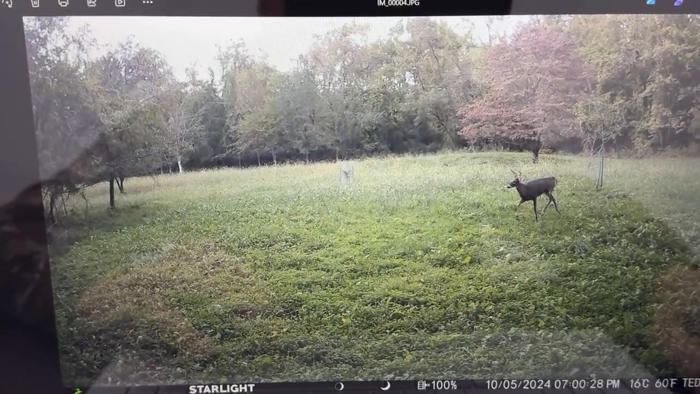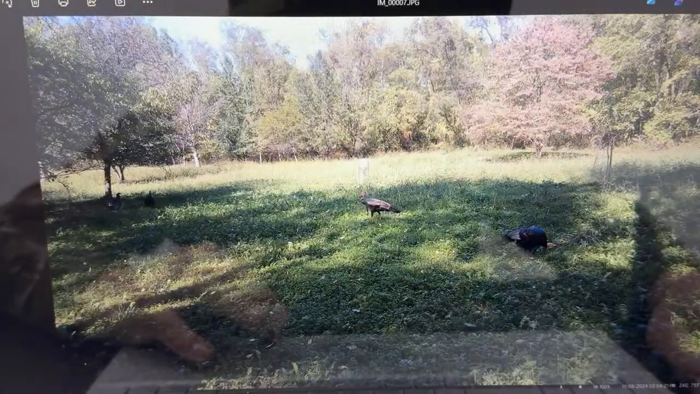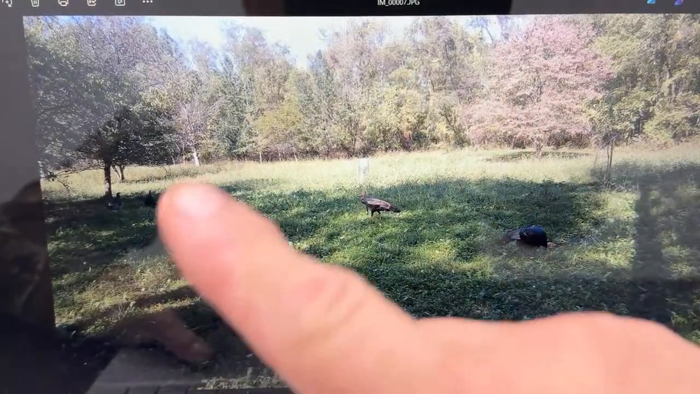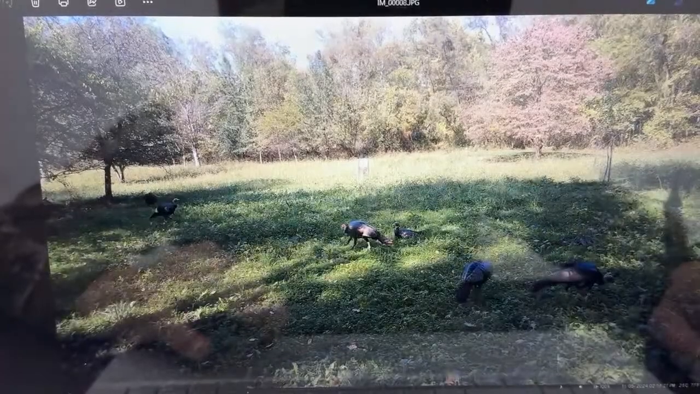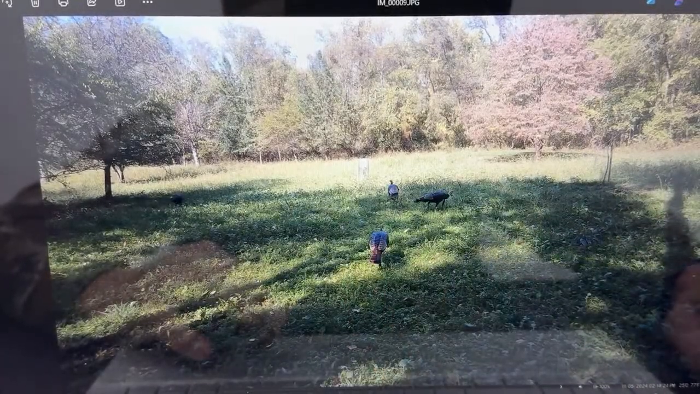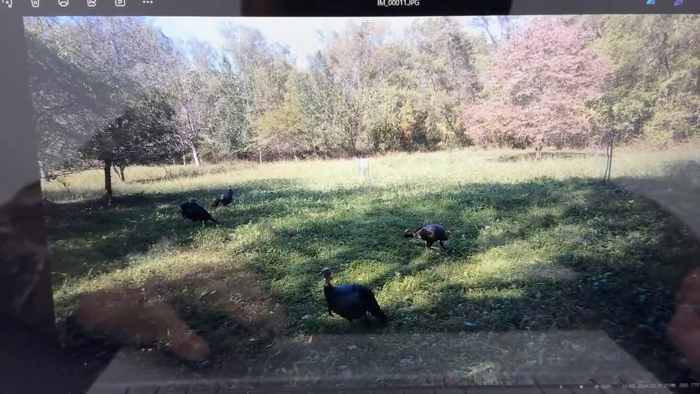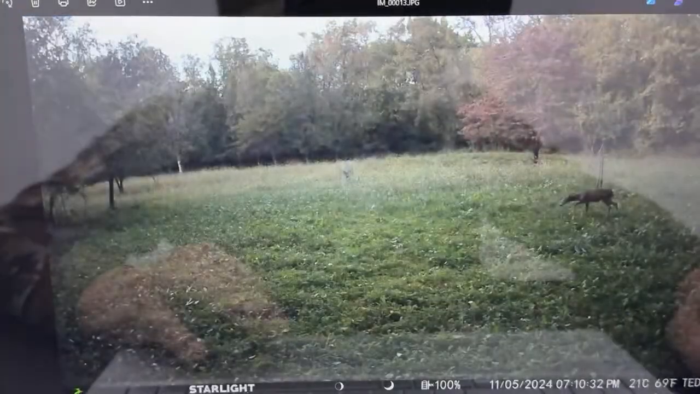This is our food plot. You can tell they love this area of the food plot and the turkeys. There's some long beards right there. Some long beards up close. Some over by this tree as well. There's some that are laying down right there, so they like that. They feel at home there, which is awesome. There's a bunch of turkeys there feeding on the clover and everything.